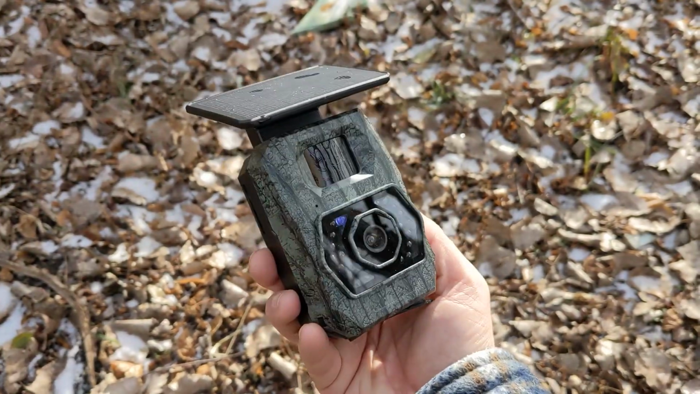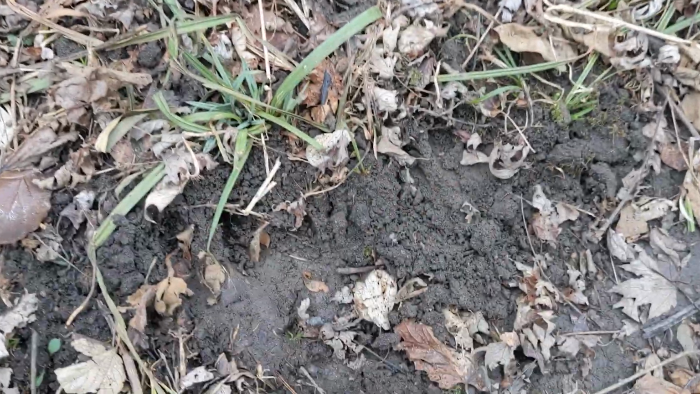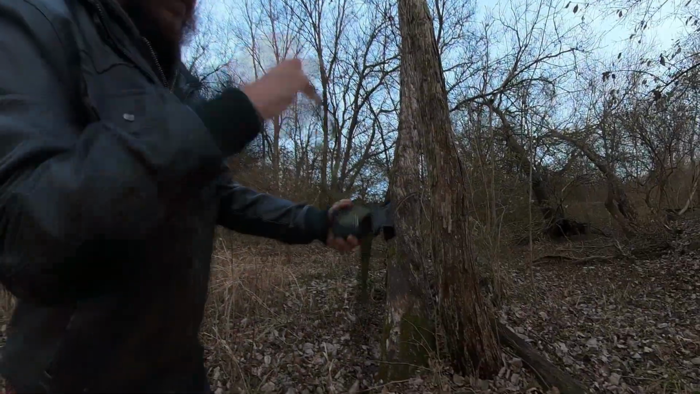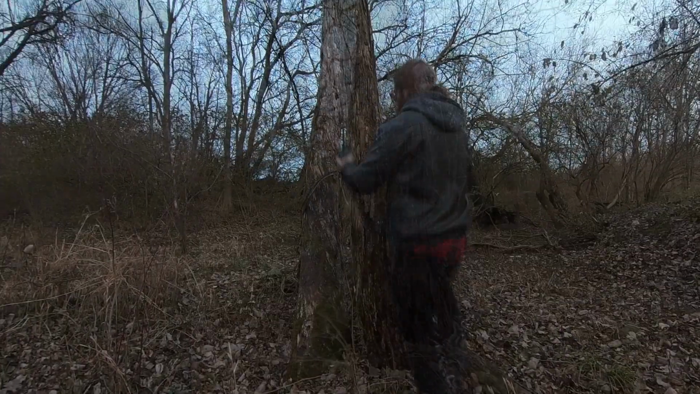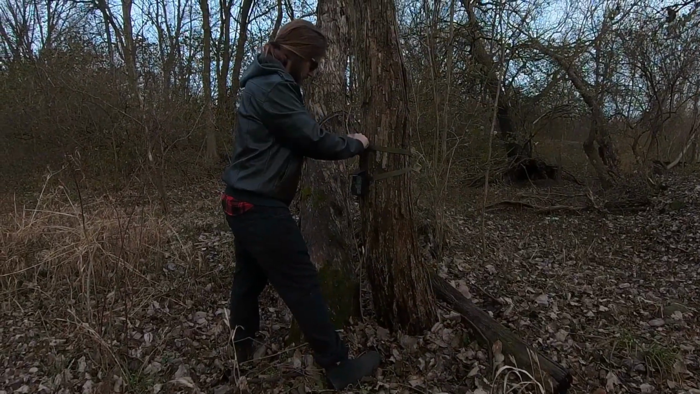So I took the trail camera out to the woods and found a deer trail next to the creek with some fresh prints. I put the strap through the back of the trail camera and then wrapped it around a sturdy tree. Then I locked it down in the direction that I wanted it.